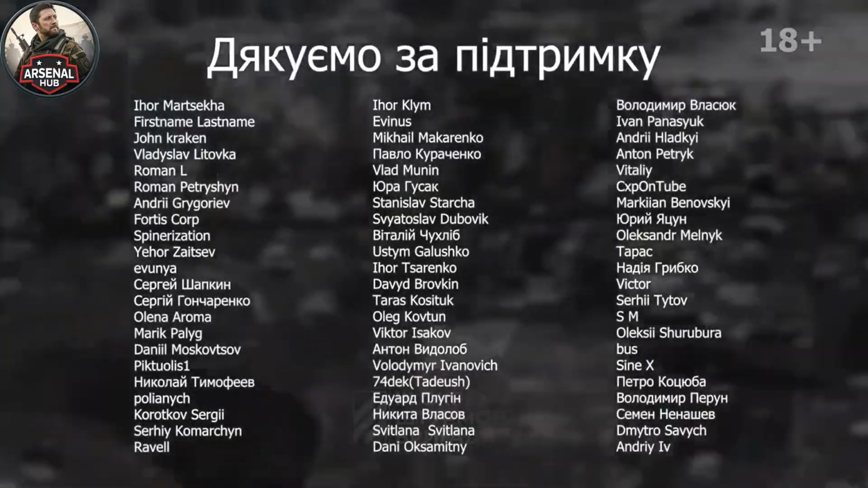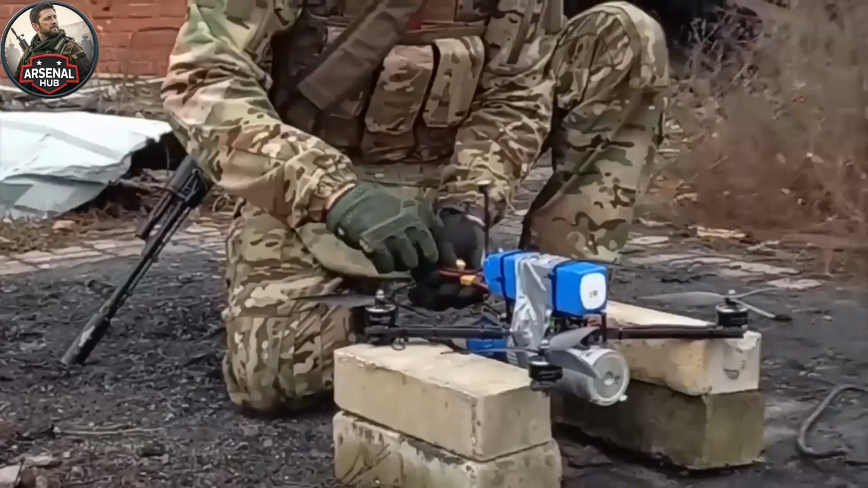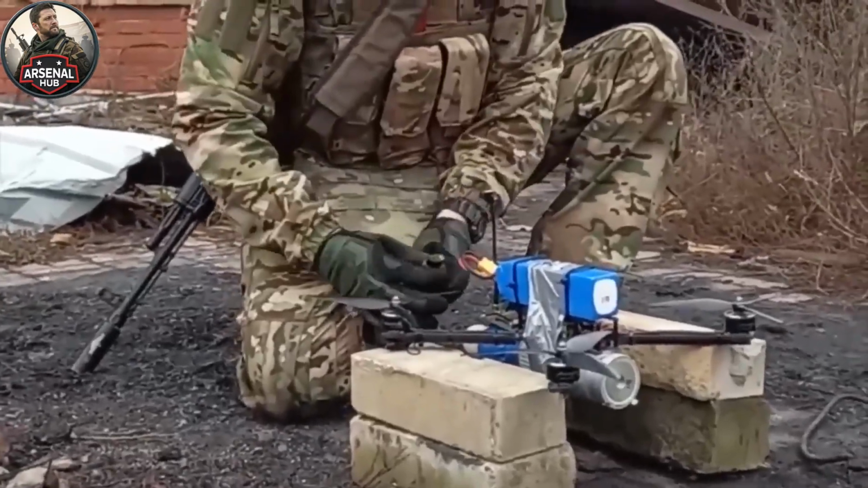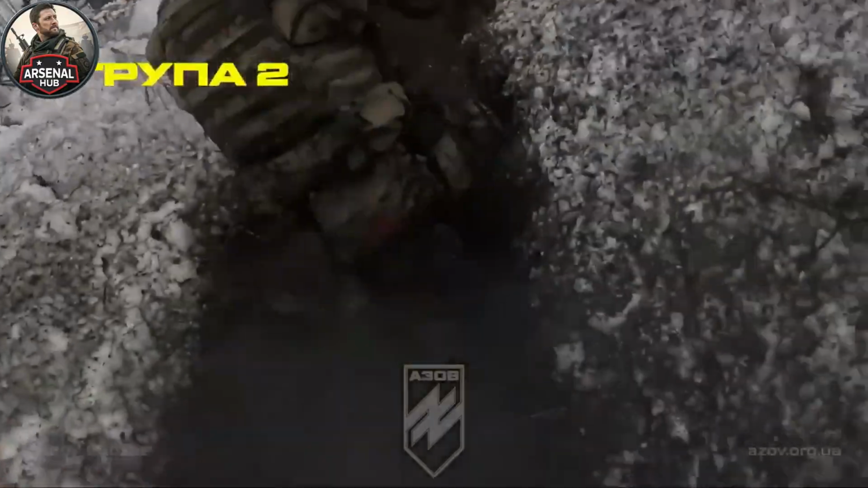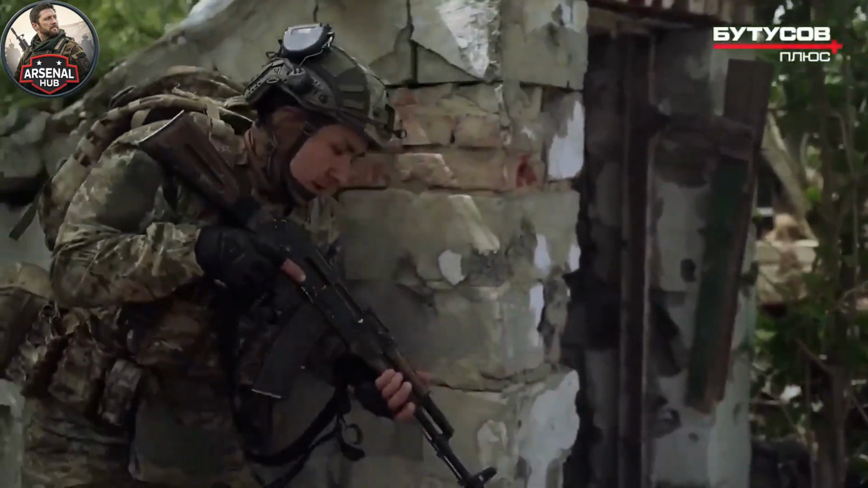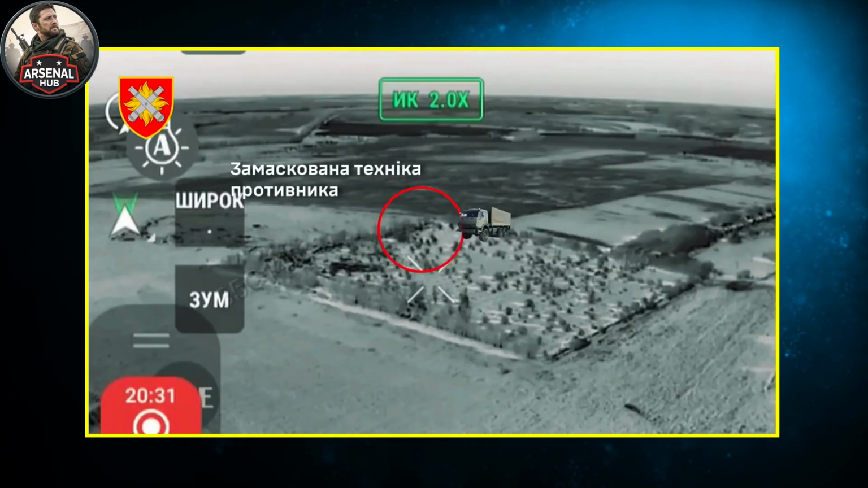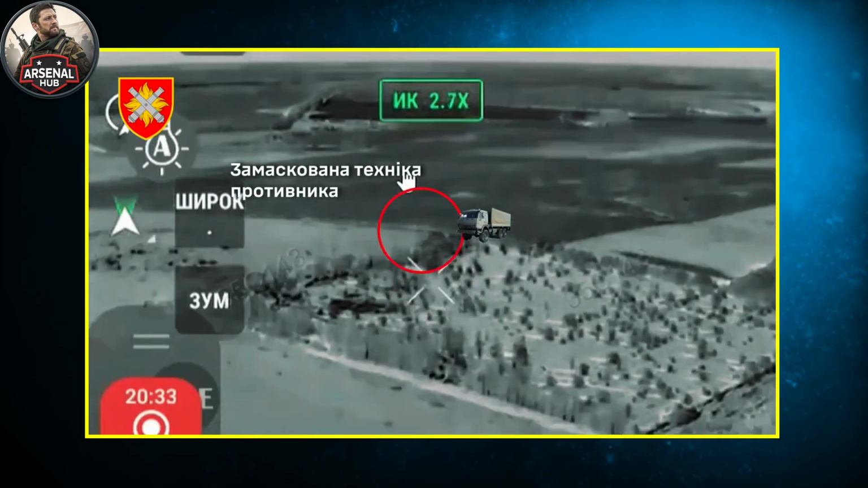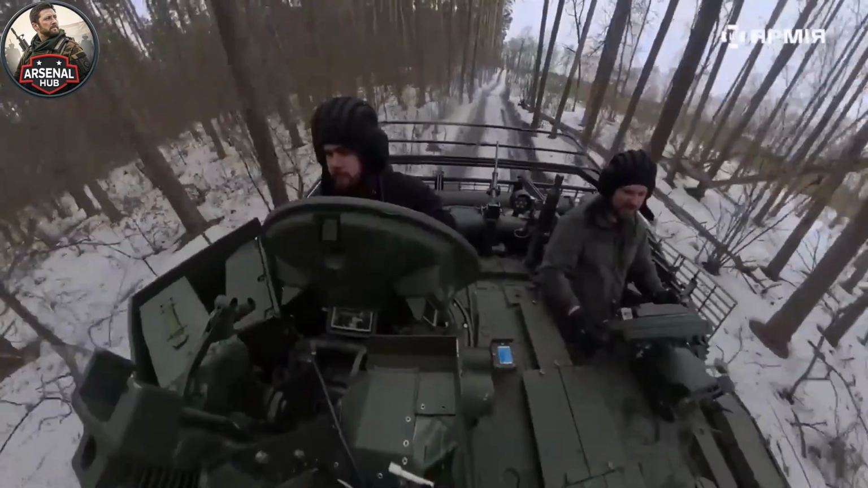The personnel cost is substantially more significant in operational terms. The reinforcement column was carrying between 60 and 80 soldiers, infantry replacements destined for a frontline unit that had been depleted and was waiting for them. At current Russian mobilization and training costs for infantry, each soldier represents a state investment of $15,000 to $25,000 in direct training, equipment, and logistical costs. The personnel cost of the column's destruction, $900,000 to $2 million in direct investment cost.